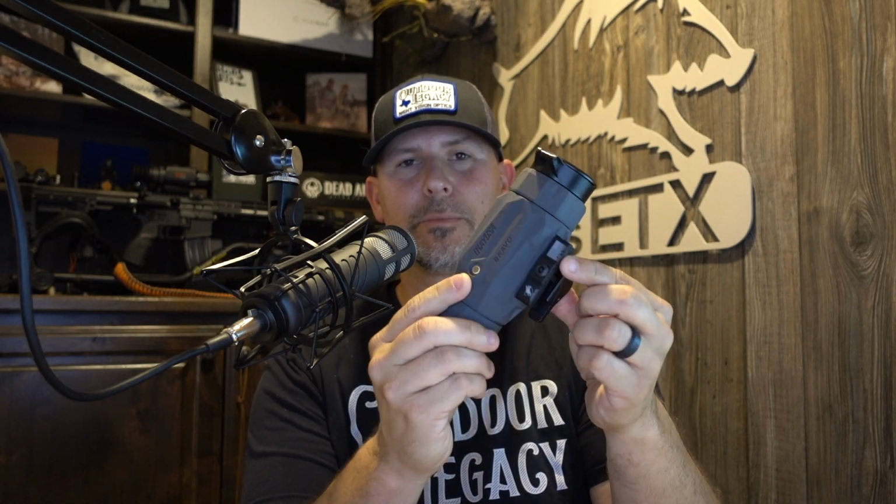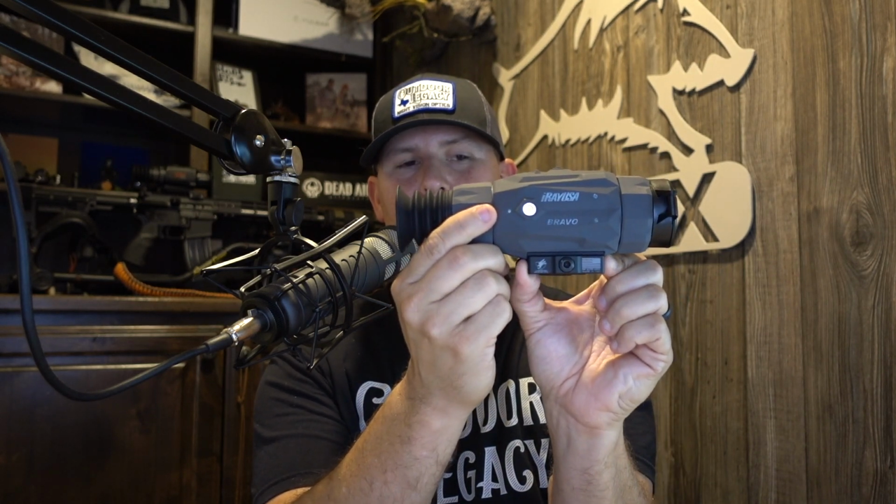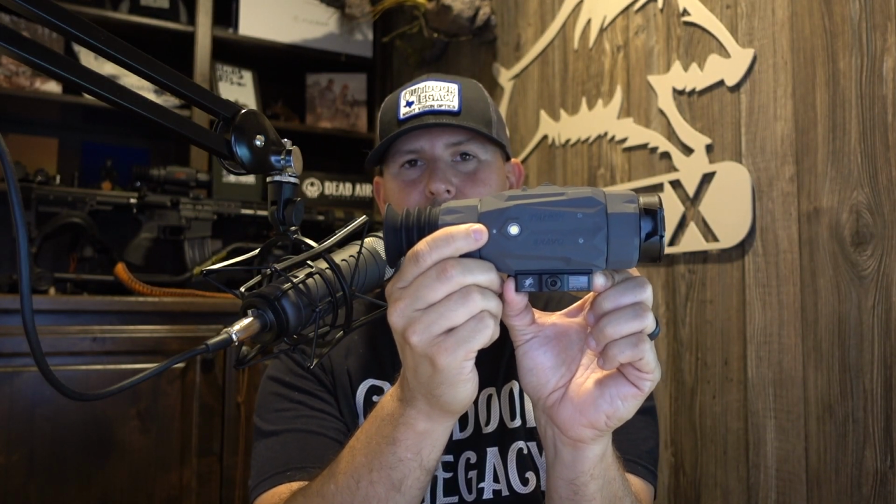So the ADM mount, American Defense Manufacturing mount, like we talked about, is a one throw lever, very small footprint on top of an AR or a bolt action rifle. You really don't need much Picatinny rail at all to be able to fit this on, but just an overall, really cool looking scope. And I will tell you, it's got a great picture. So you've seen the video, 384 resolution, 12 micron, 3 power. This scope, 3 power scopes.